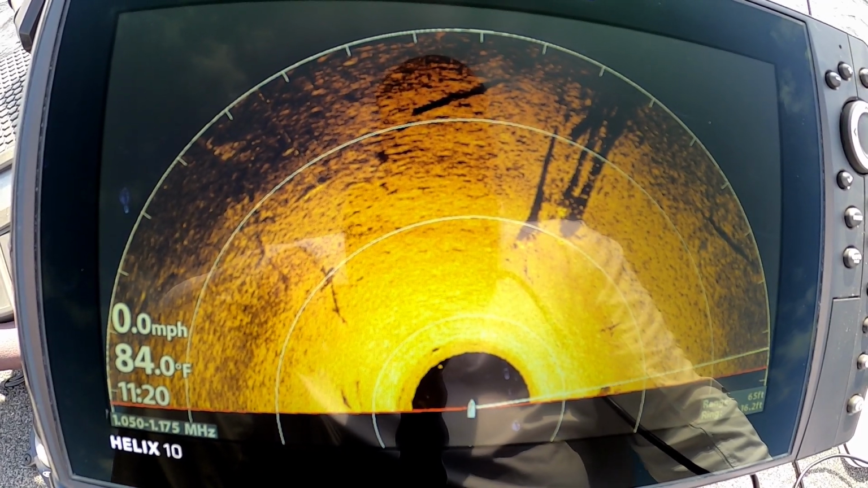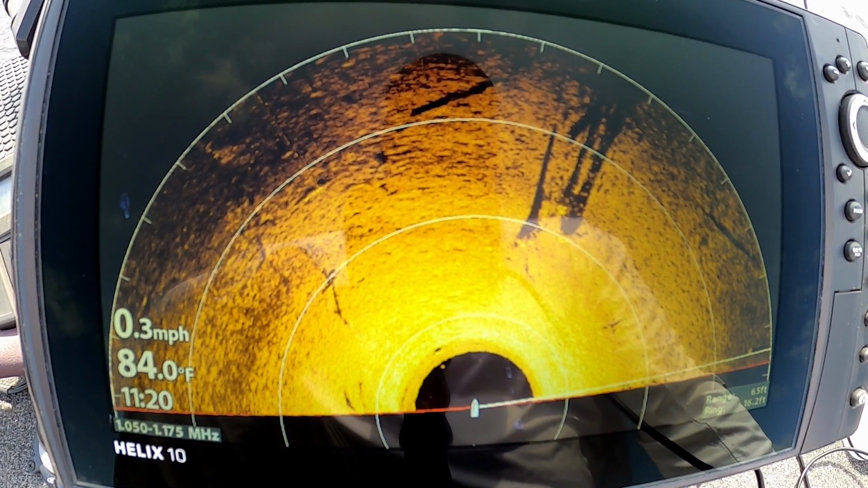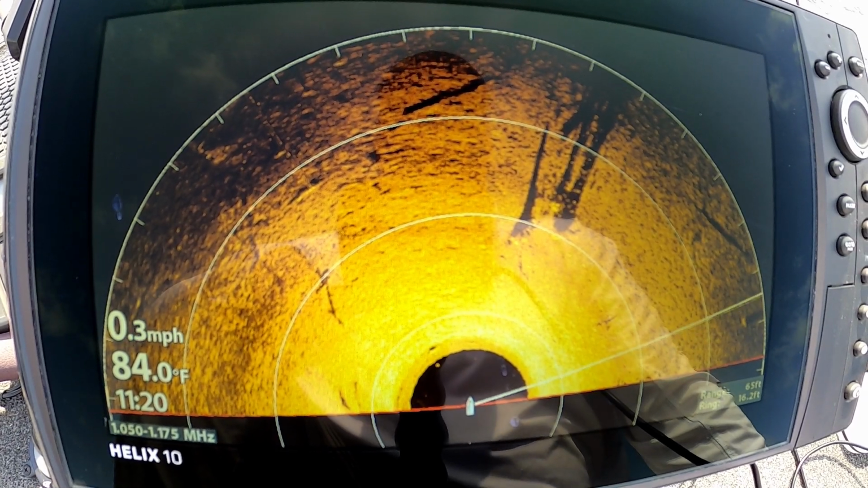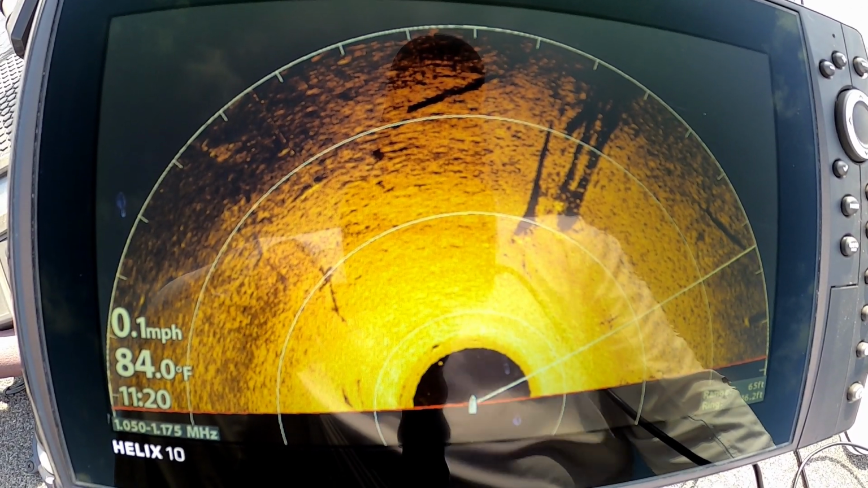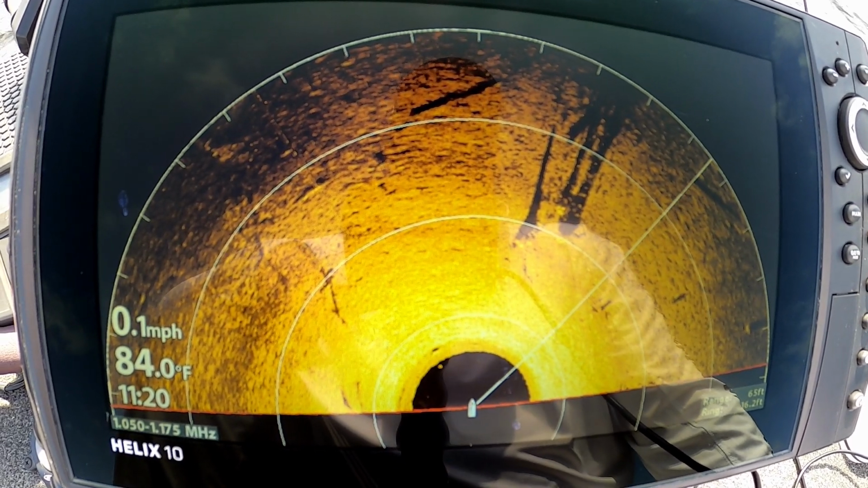I see the stump really well though, and it is definitely going to be handy for pointing you in the right direction. So I could zoom that out and see stumps and trolling motor straight to them, and then look for fish on them with the Livescope.